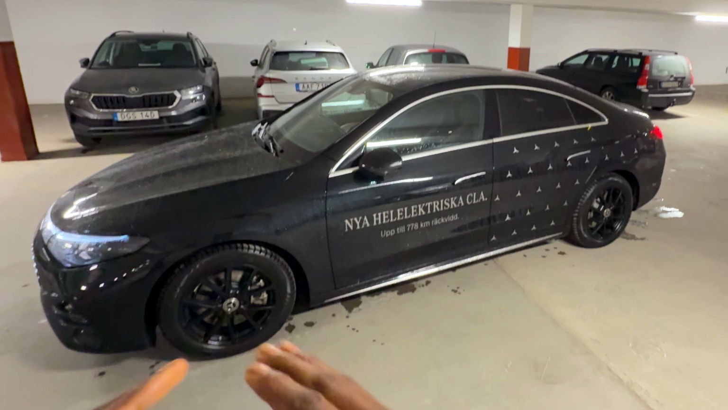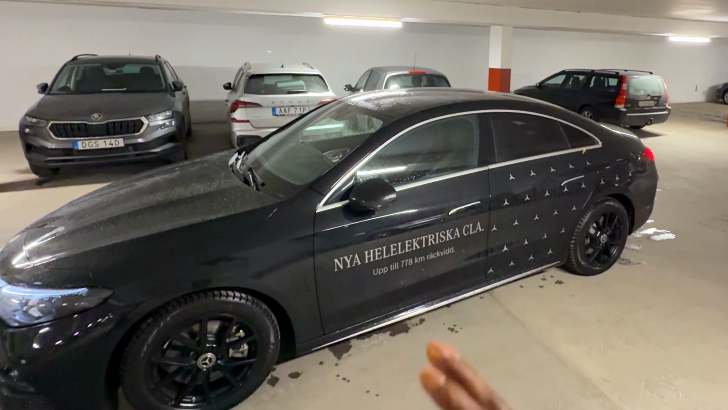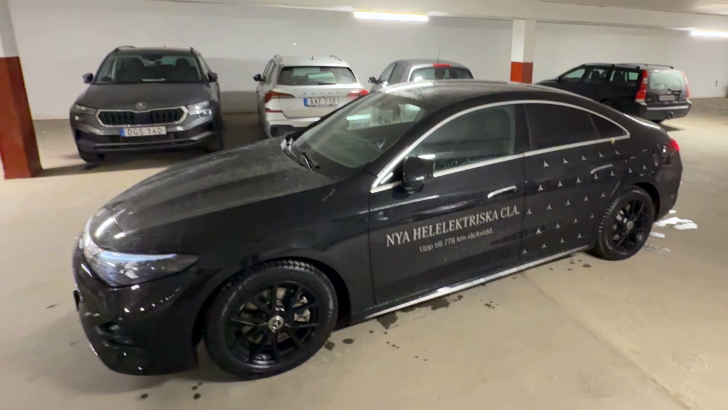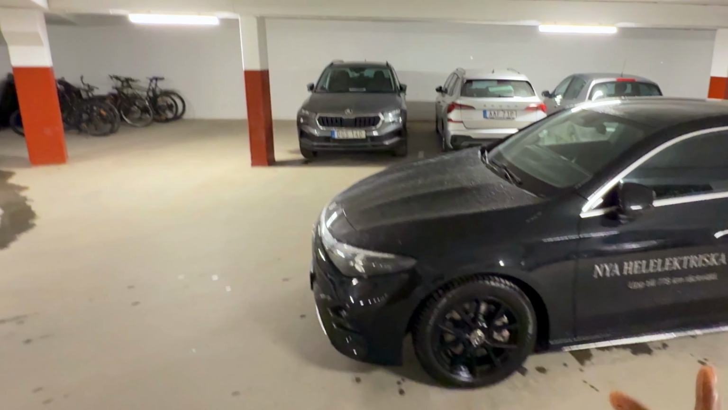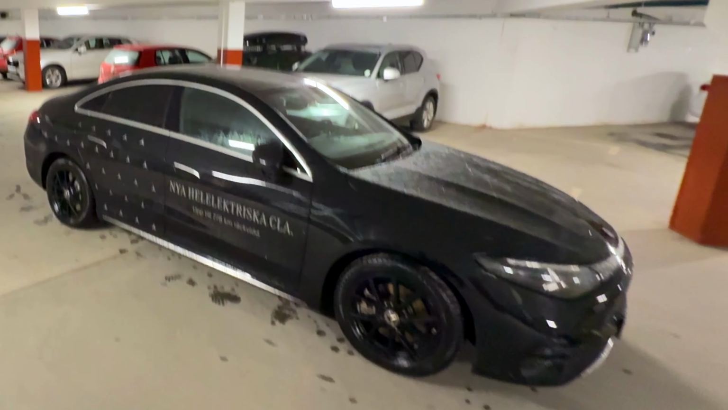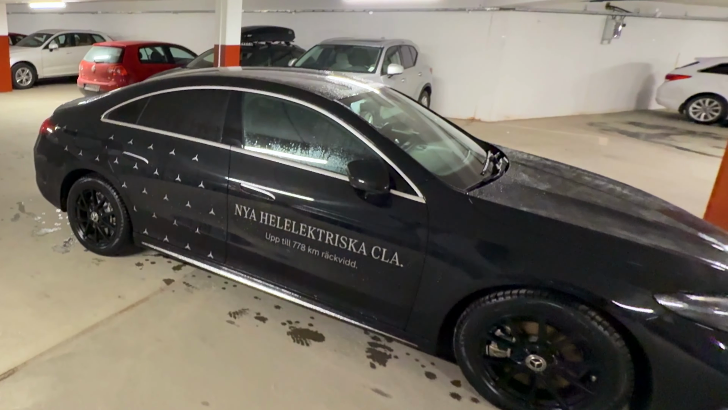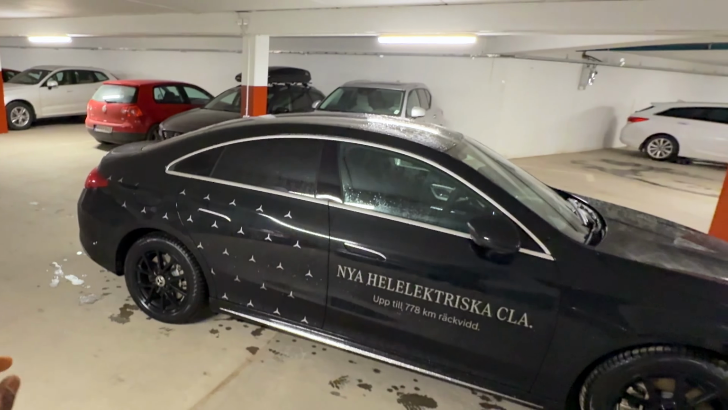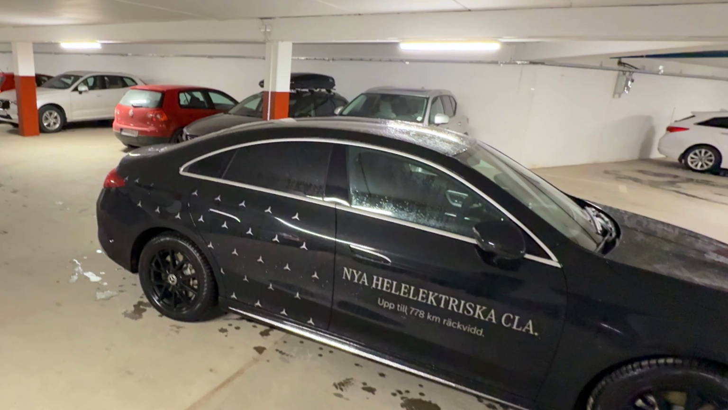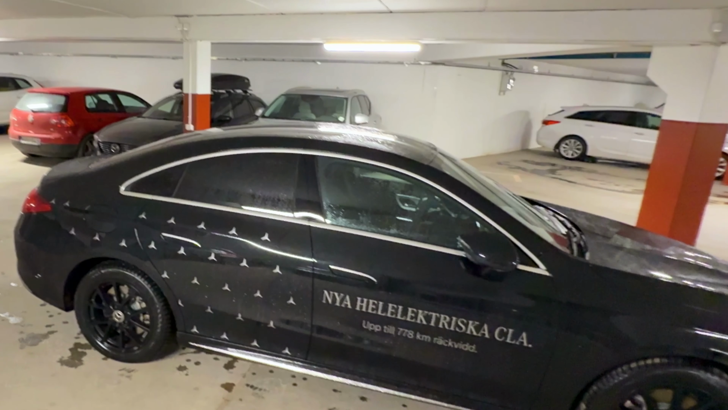Mercedes have decided to no longer call this a coupe but a sedan, so this is the CLA sedan according to Mercedes. There's going to be a shooting brake which will be coming out in early 2026. This car is equipped with an 87 kilowatt hour battery capacity and a usable 85 kilowatt hour battery capacity. It has an electric motor on the rear axle which provides 268 horsepower and about 350 newton meters of torque, and is good for a 0 to 60 of 6.2 seconds.